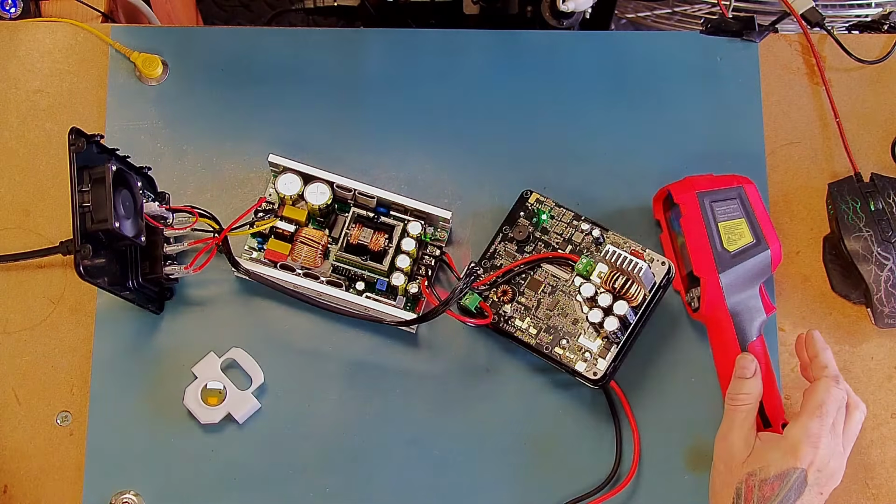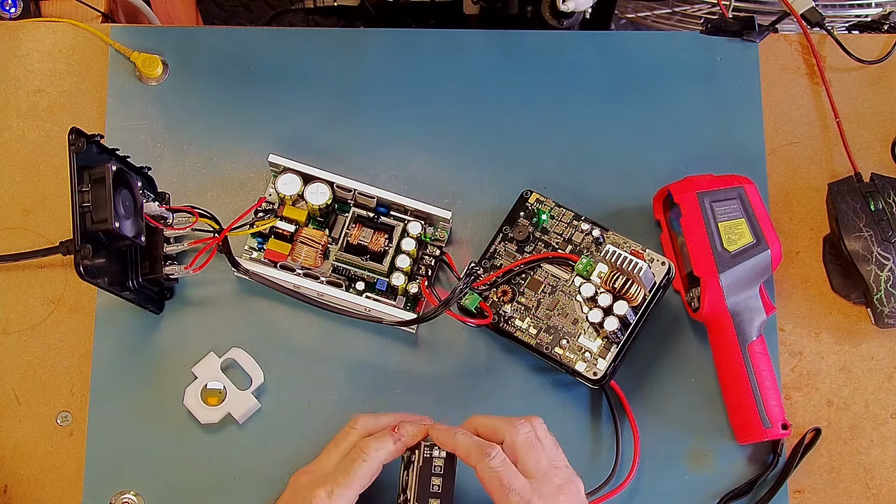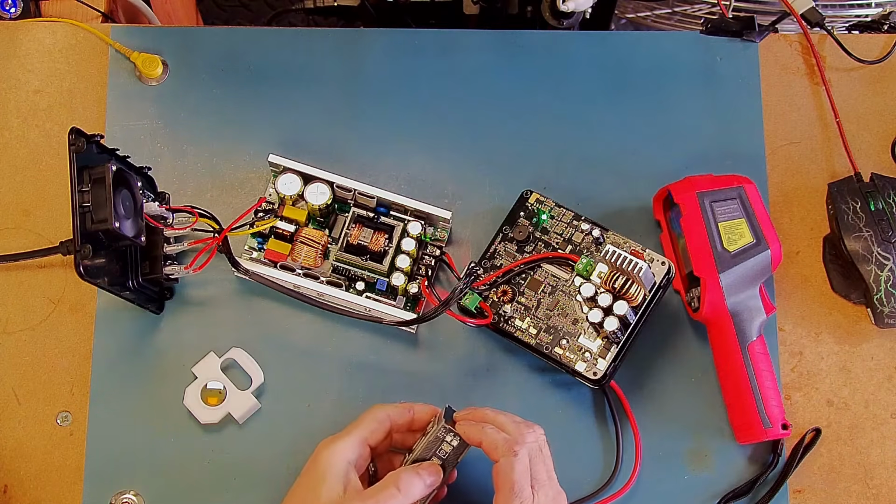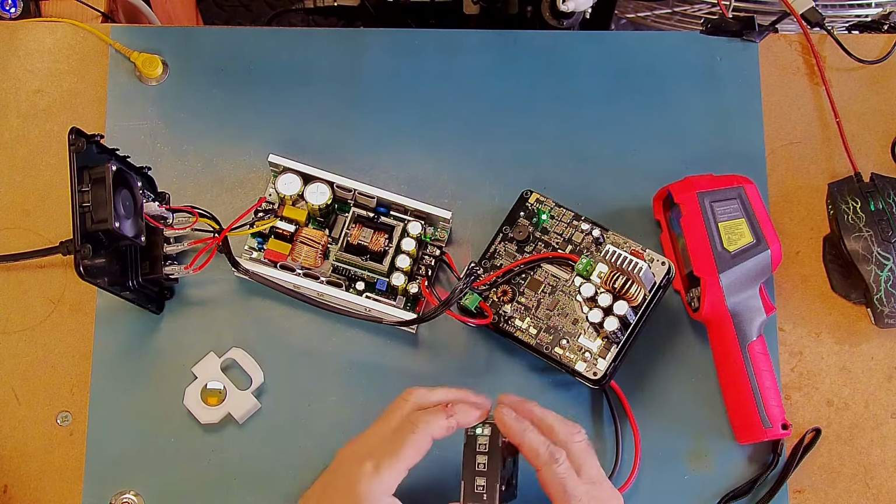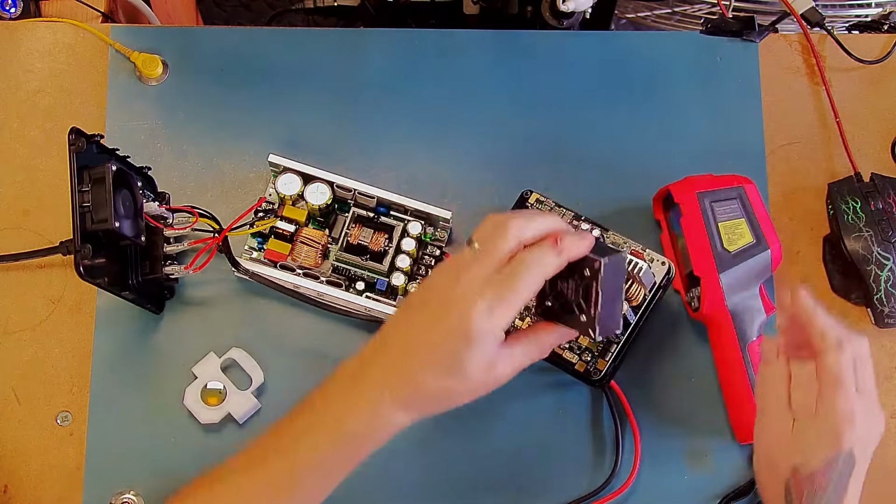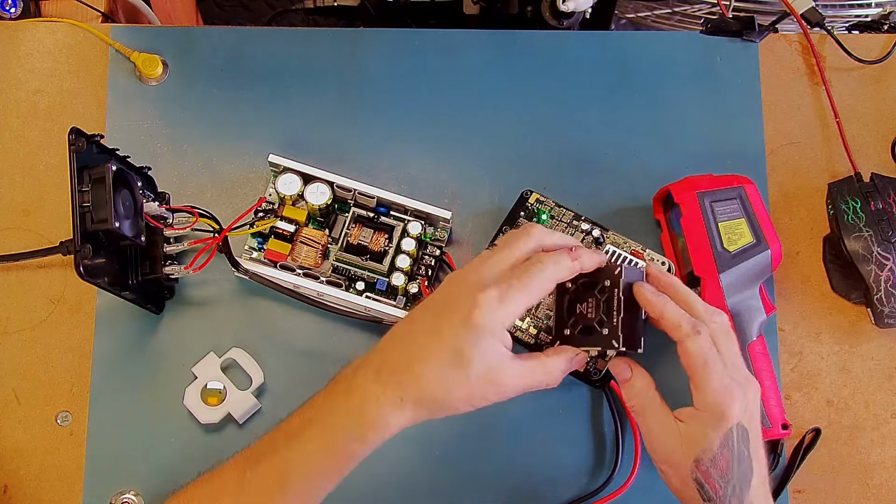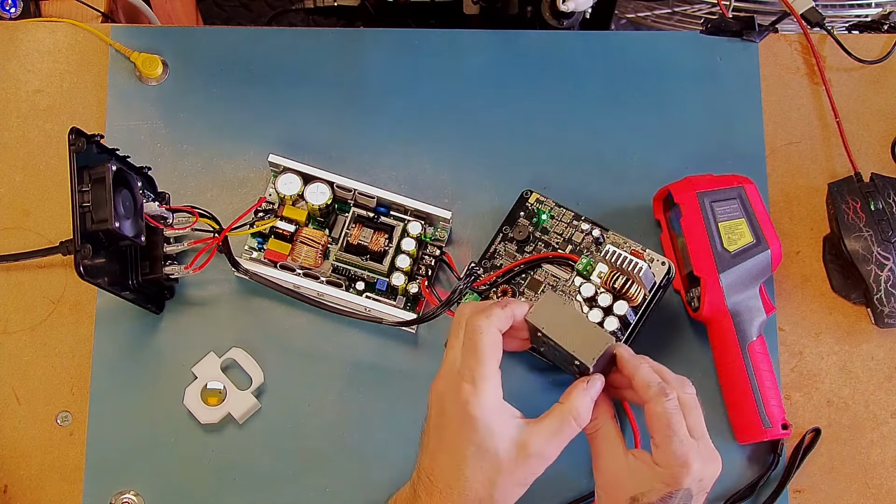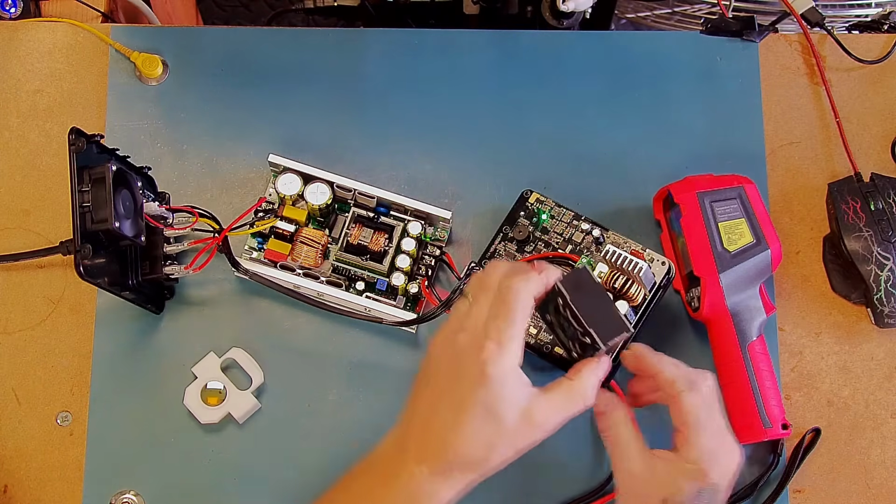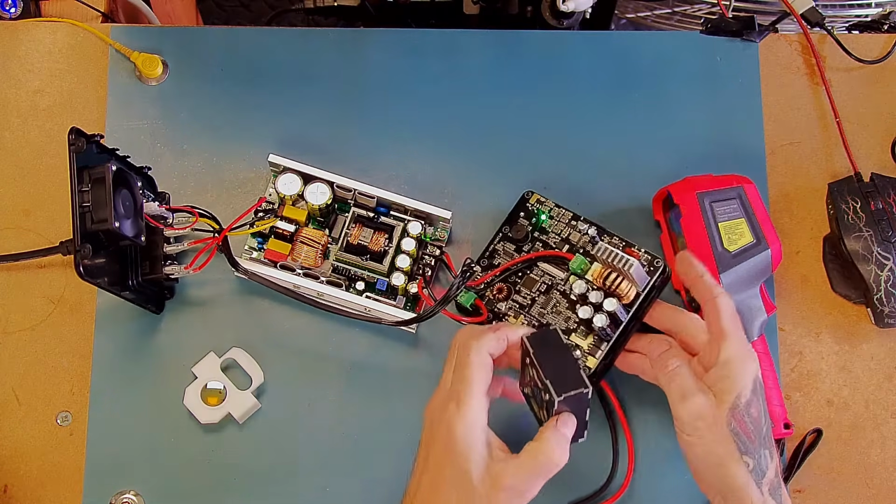Right, what I do have is I've got a fan here. It's a little bit noisy, unfortunately. So I'm going to try and cool that heatsink.